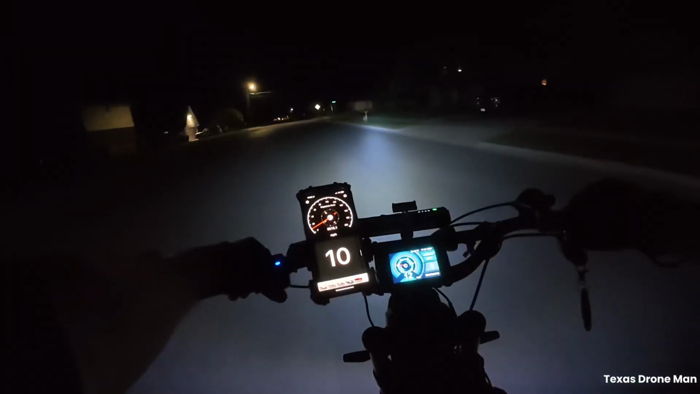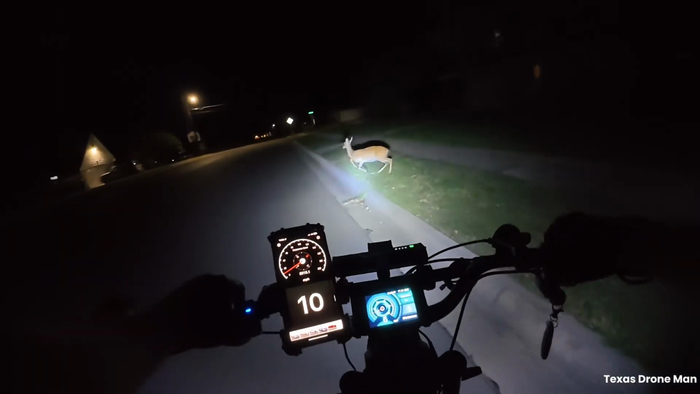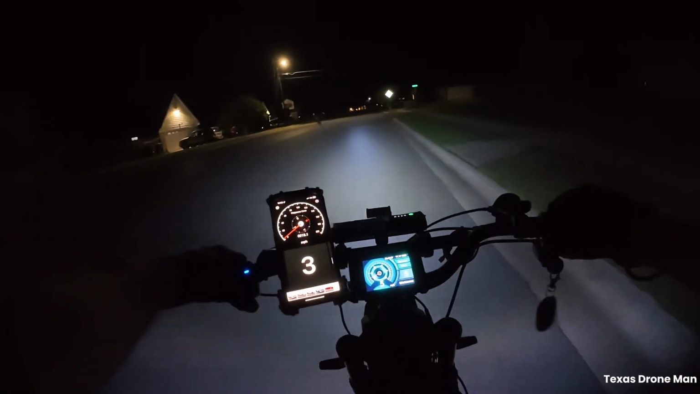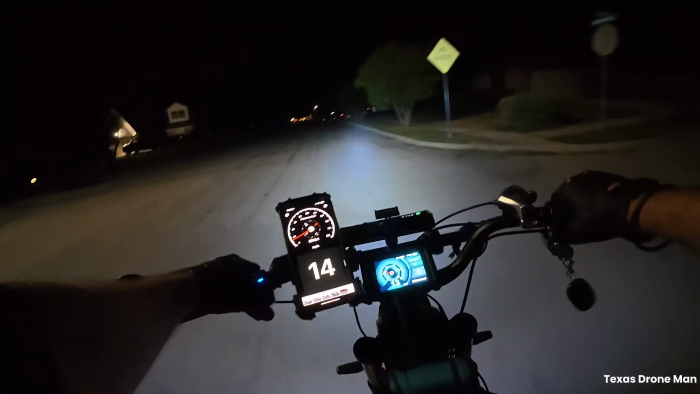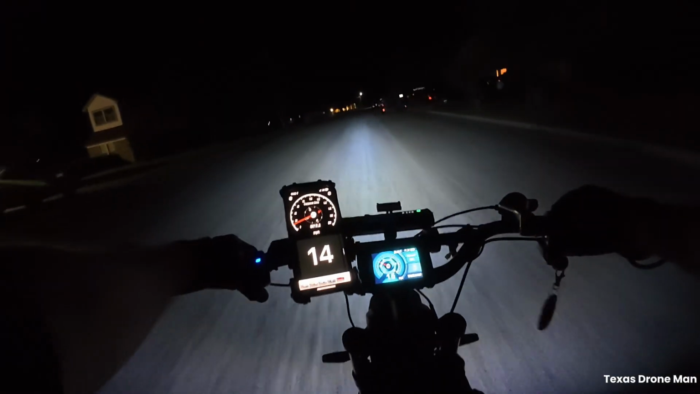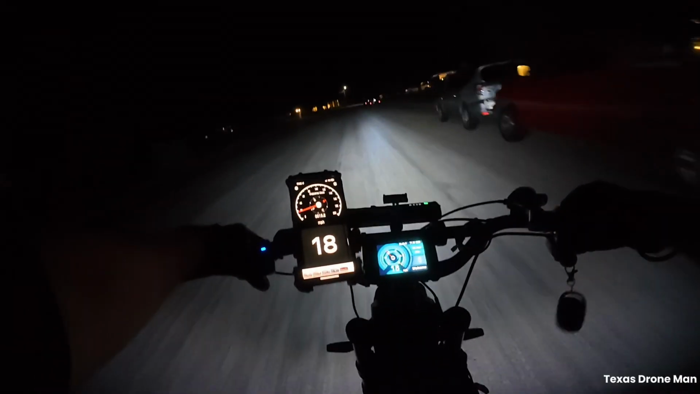But look at this old girl just sitting here. She ain't gonna move. Bouncy. Oh, bouncy dear. We get down here, and here we go with the rough roads. Like I said, older neighborhood.